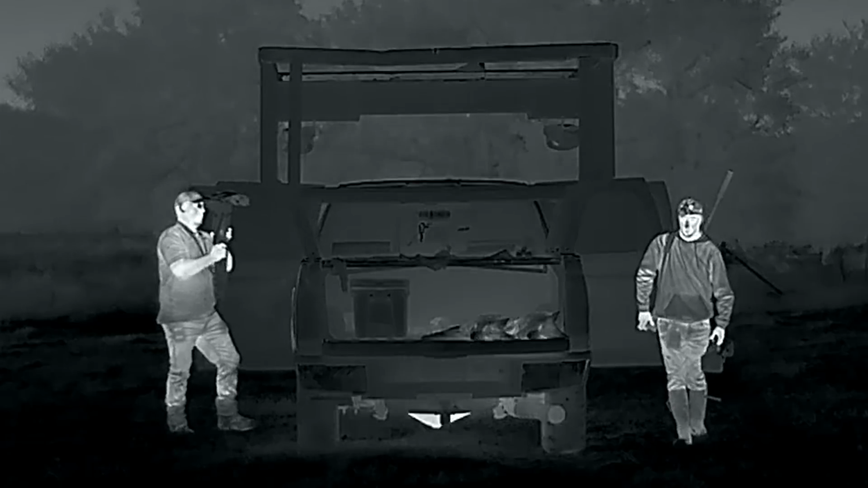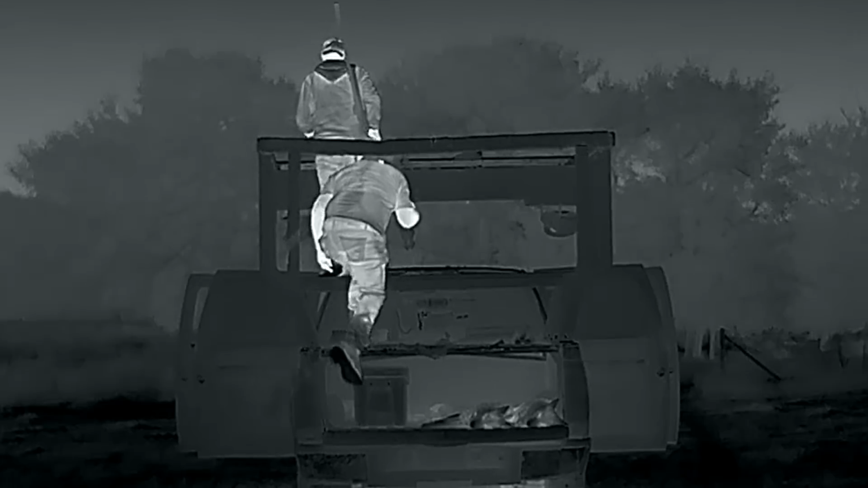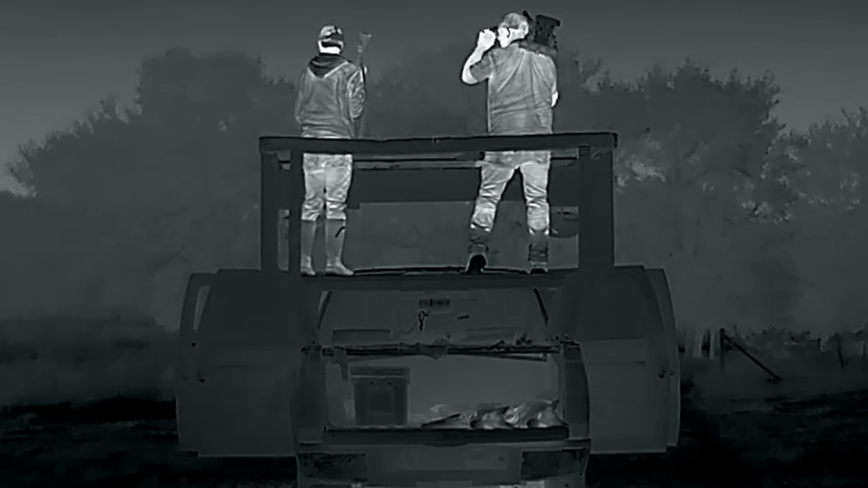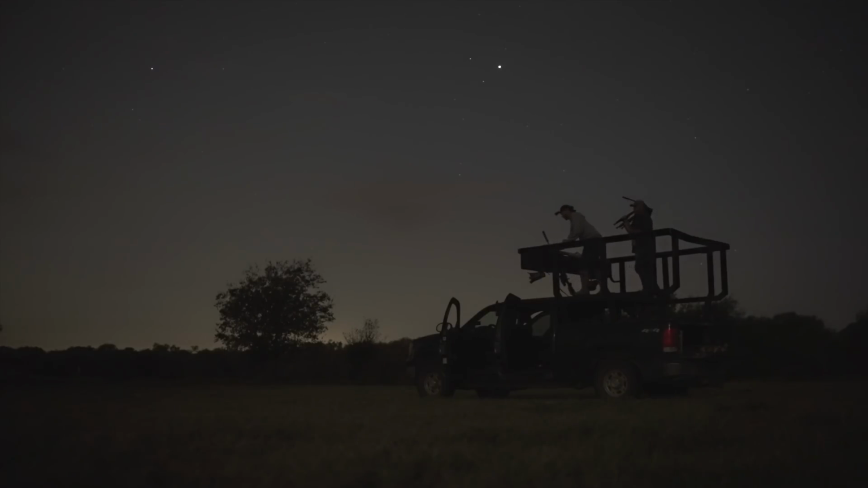Our original plan at this spot was to go all the way to the back pasture. Unfortunately, the further we went, the more we realized how tall the grass was back there. And after stopping the truck to check things out, I saw two little coyote heads pop up about 75 yards away. So at that point, we made the call to go old school and try them from the rig.